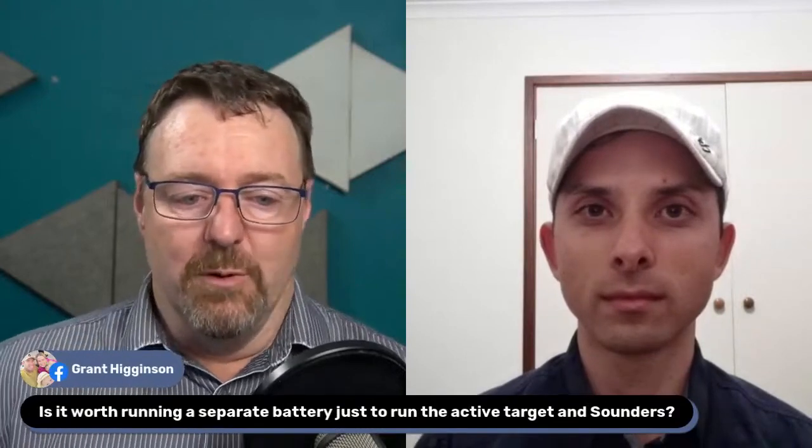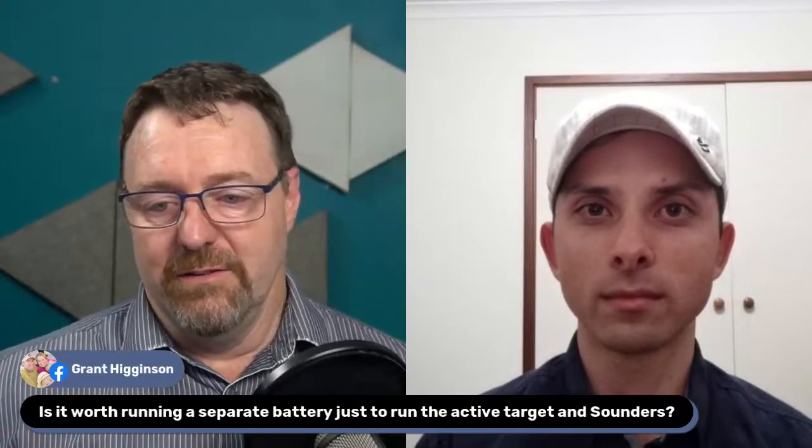Grant's got a question. Is it worth running a separate battery just for the Active Target and the sounders? You've got to have capacity in your battery anyway. But to give an example, I run a 75 amp hour lithium for my HDS 12, also the Active Target, and then some basic electronics as well that don't draw too much power. And I don't have an issue being out there all day.